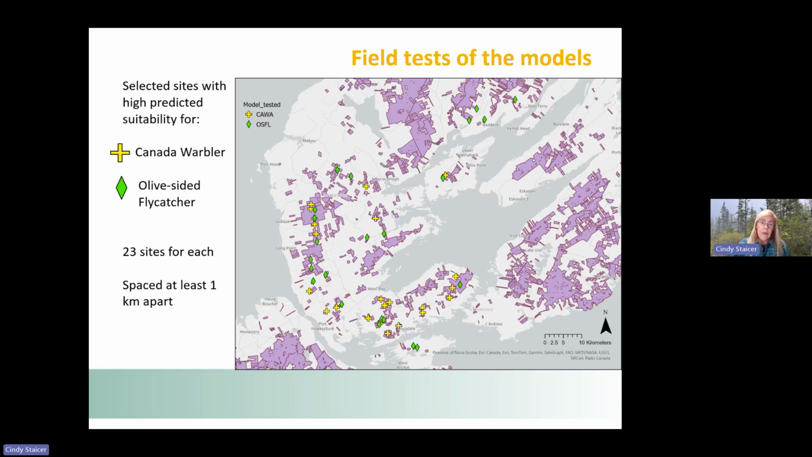And at that point, we said, okay, we would like to test these models. So we did this in late summer of 2024. Unfortunately, the models weren't ready early enough in the season to do singing surveys, so we had to base our tests on what the habitat actually was at the sites. We were able to survey 23 sites for each model. We tried to space each of the sites at least 1 kilometer apart for a given model.